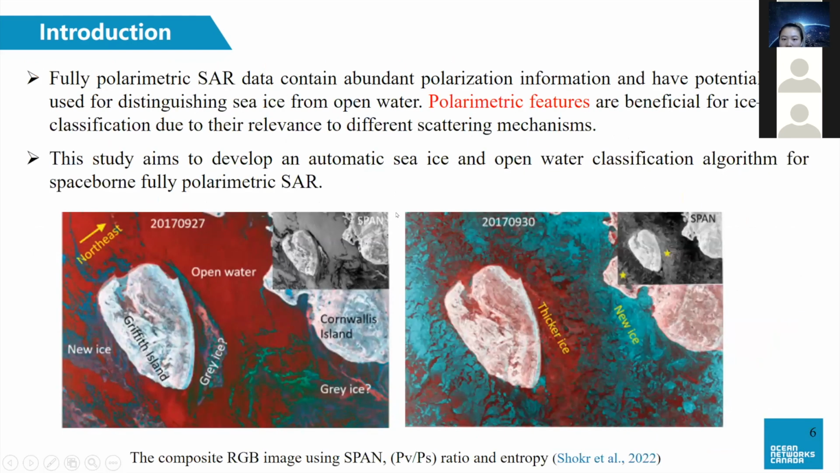Fully polarimetric SAR data contain abundant polarization information and have potential to be used for distinguishing sea ice from open water. Polarimetric features are beneficial for ice water classification due to their relevance to different scattering mechanisms. So in this study, we aim to develop an automatic sea ice and open water classification algorithm for spaceborne polarimetric SAR.